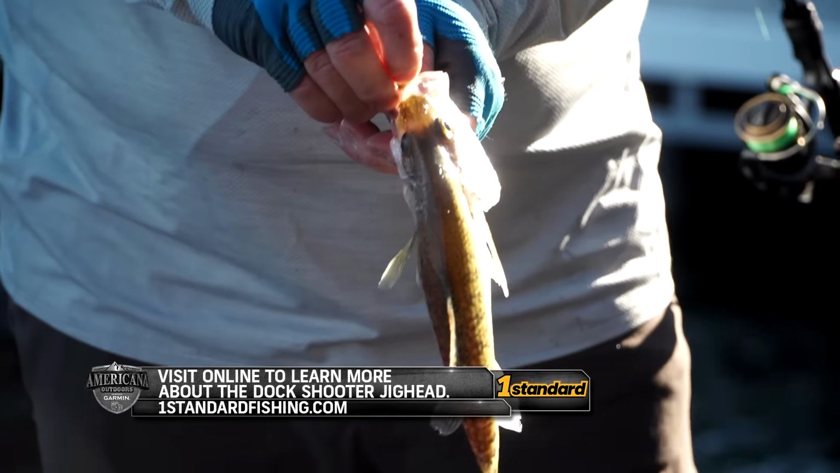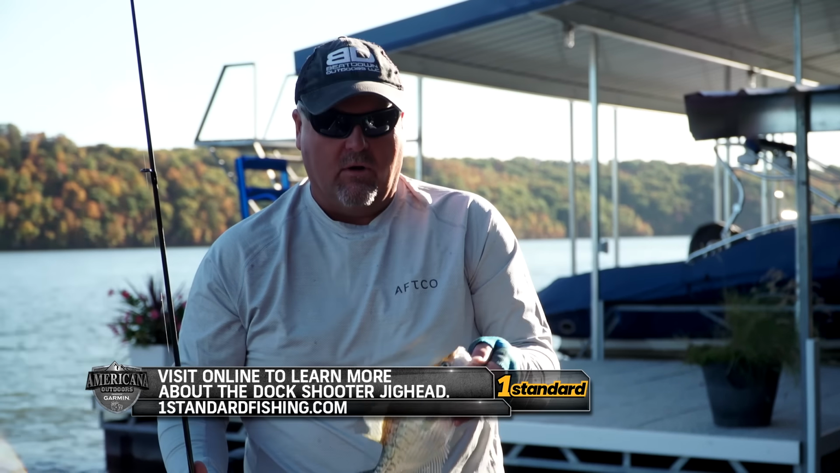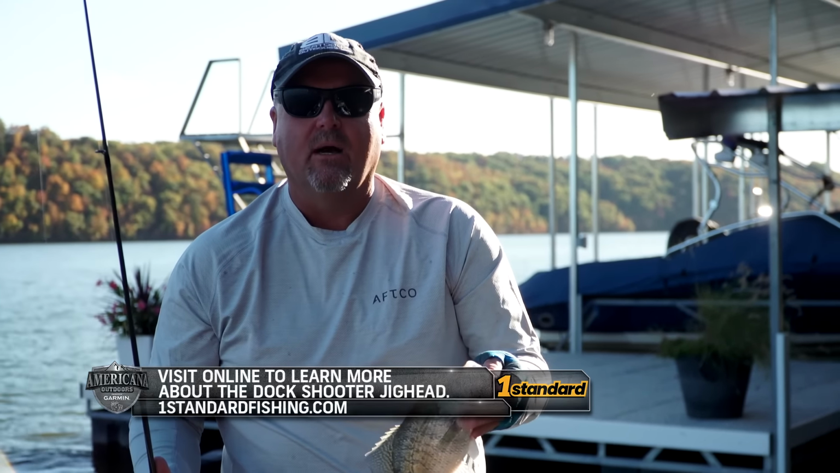That's what this dock shooter head allows you to do. You don't have to get over aggressive with the fish. It's just going to do the job for you.